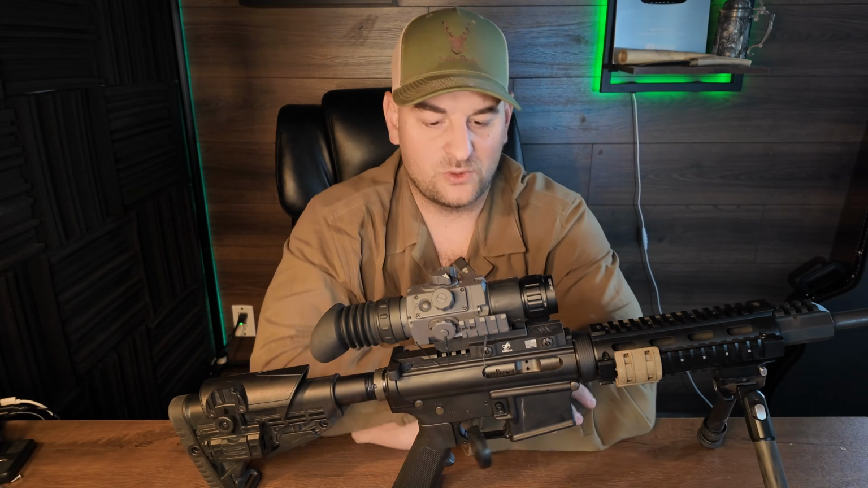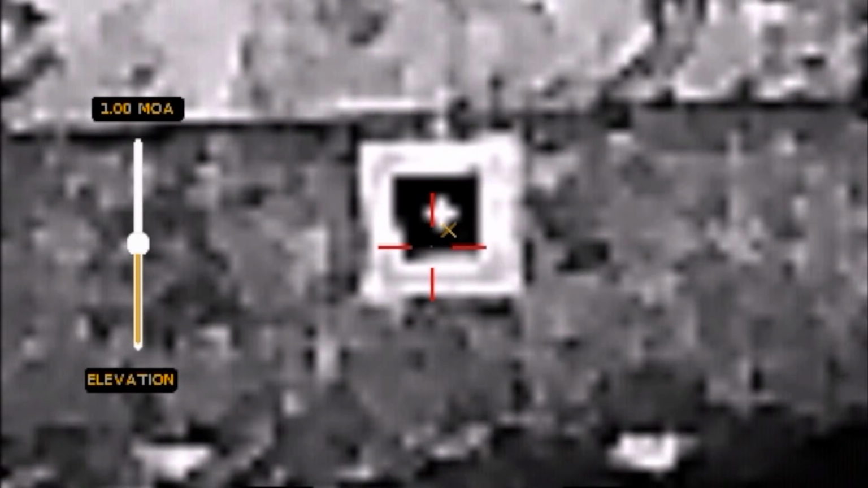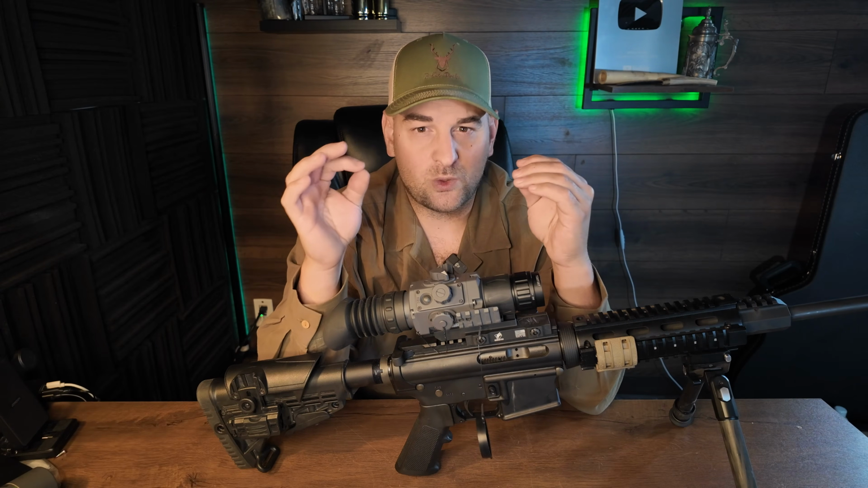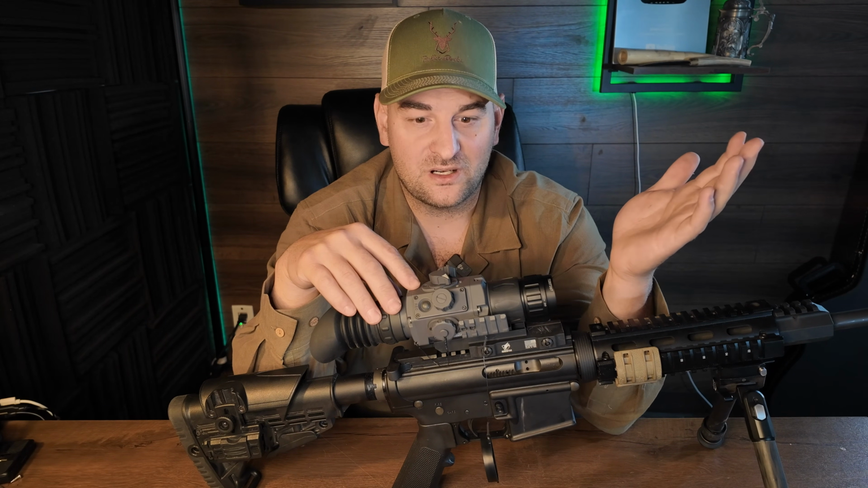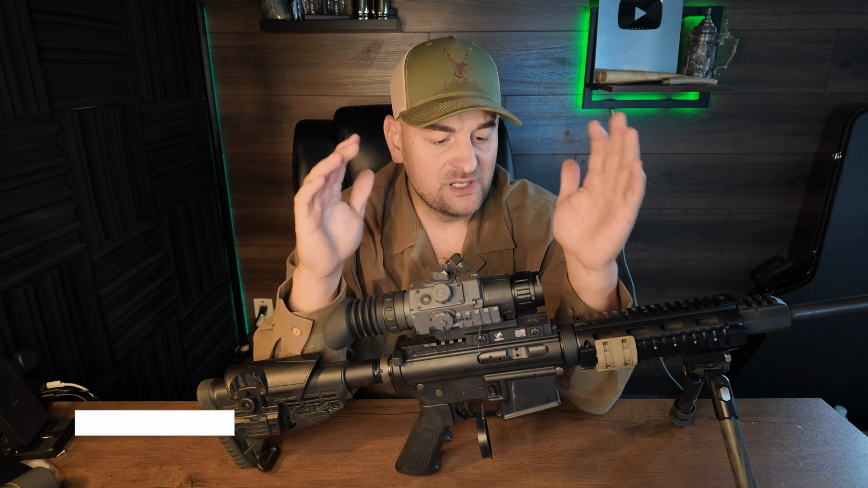I shot it out to a couple hundred yards, zeroed it at 50 yards. It comes with a little target that's reflective and that works with thermal optics even in daylight, so you don't have to fuss with trying to figure out where you're aiming. I will say this, even at 50 yards though, it was quite hard to make out the bullseye of the target and exactly where you were aiming on the target. So I would suggest sighting this in at like 25 yards with the target and then just adjusting accordingly from there. But I really, really liked it.